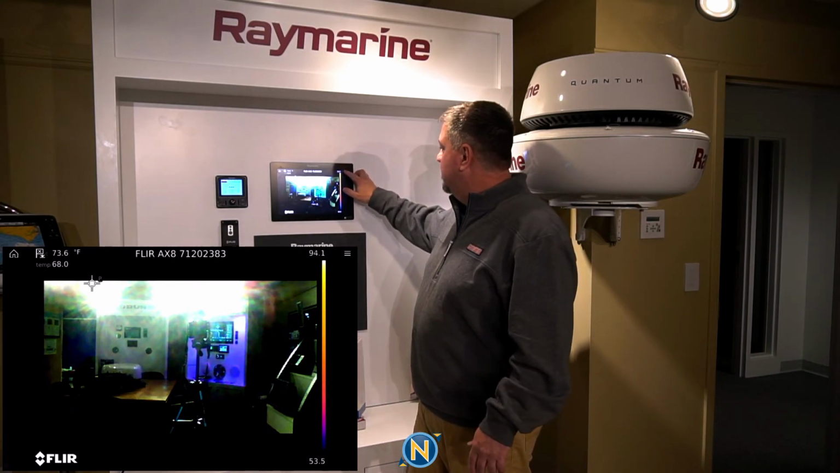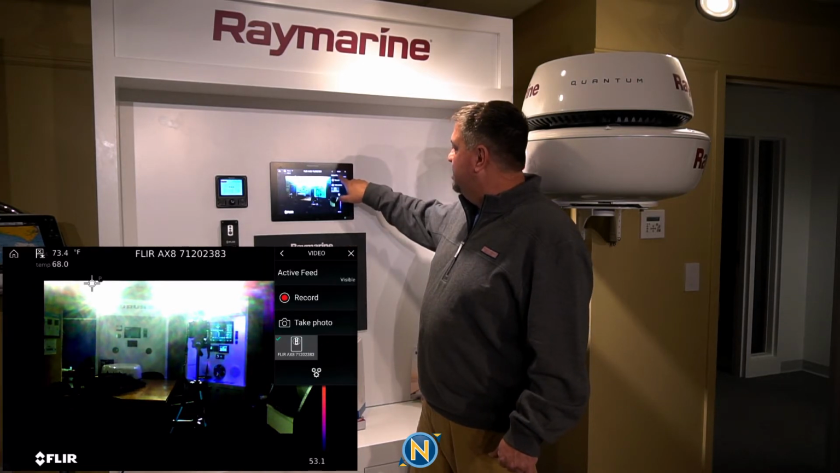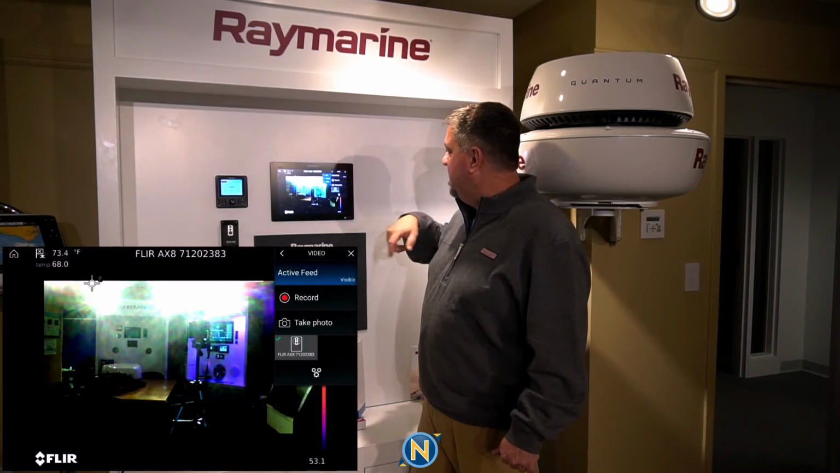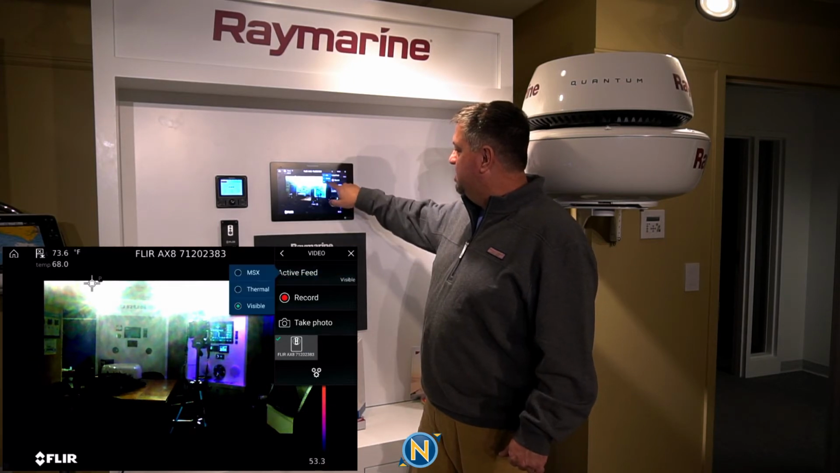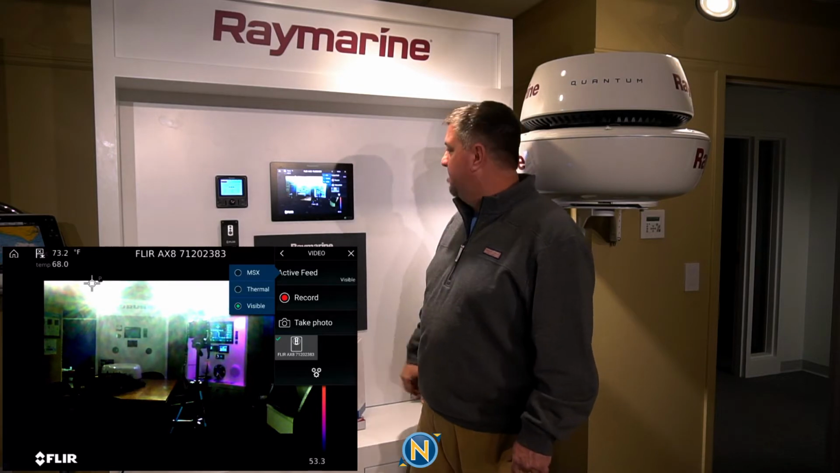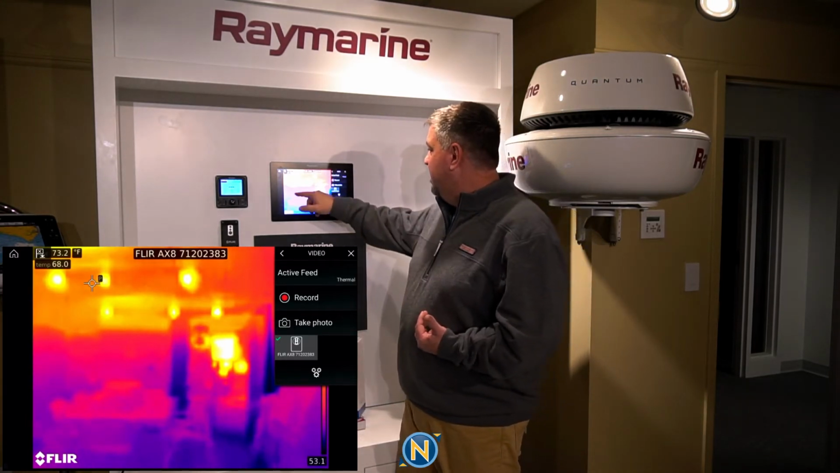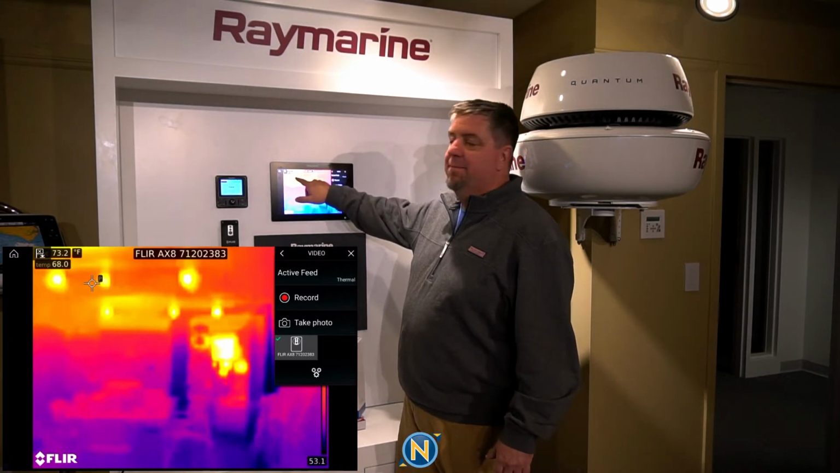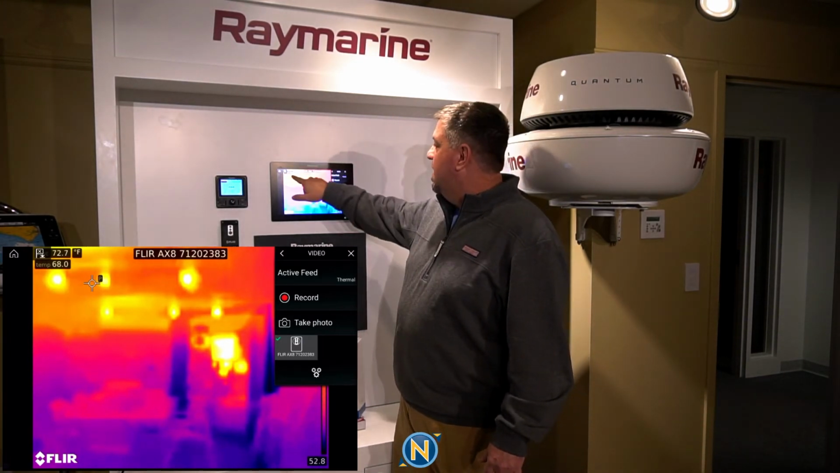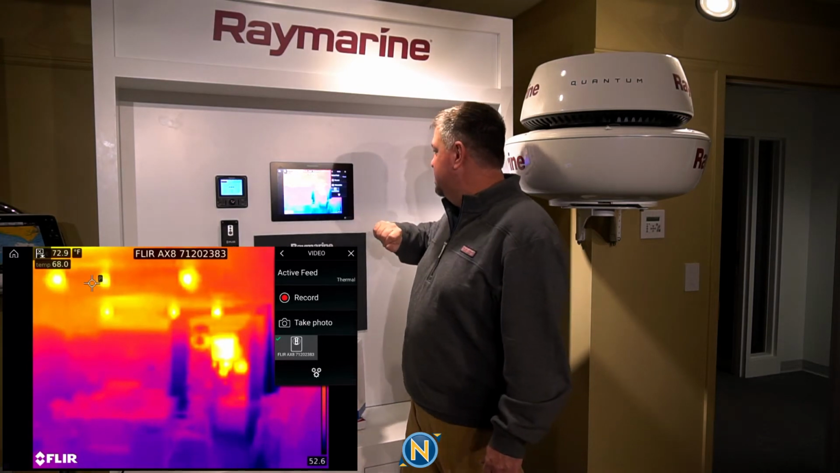If I come over here to the right side of the screen and press the button, now I can see active feed. As soon as I hit active feed, I'm going to get three options: visible, thermal, and MSX. If we come over here to thermal, that's going to give us our familiar thermal image with the hot spots. Right here we've got a single pinpoint that's programmed from the factory, and it tells us our temperature. That spot right there is 72 degrees.